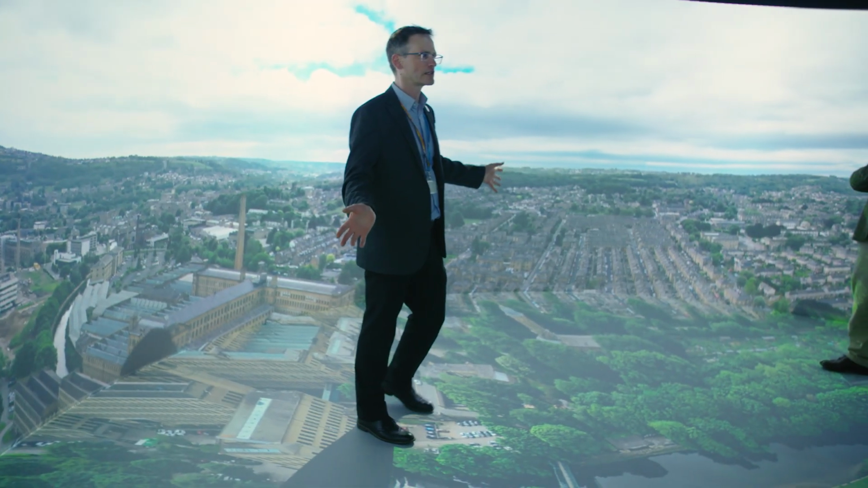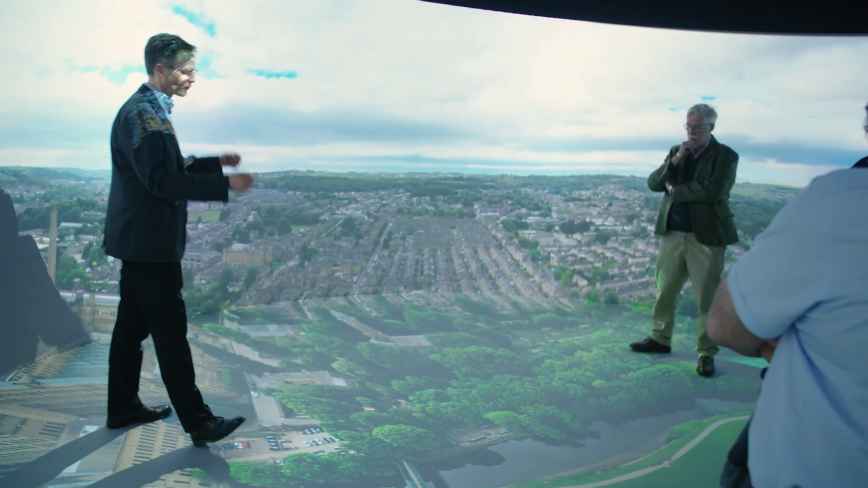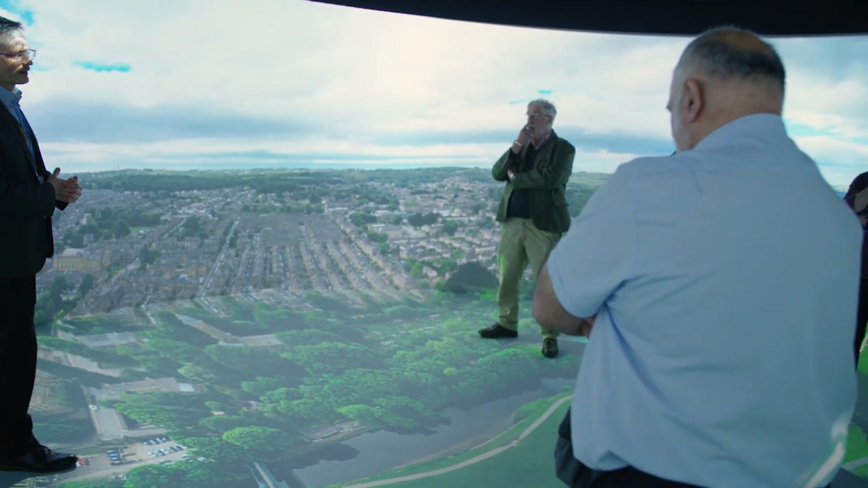Our immersive spaces can transport you to places beyond Bradford with wraparound 360 imagery.